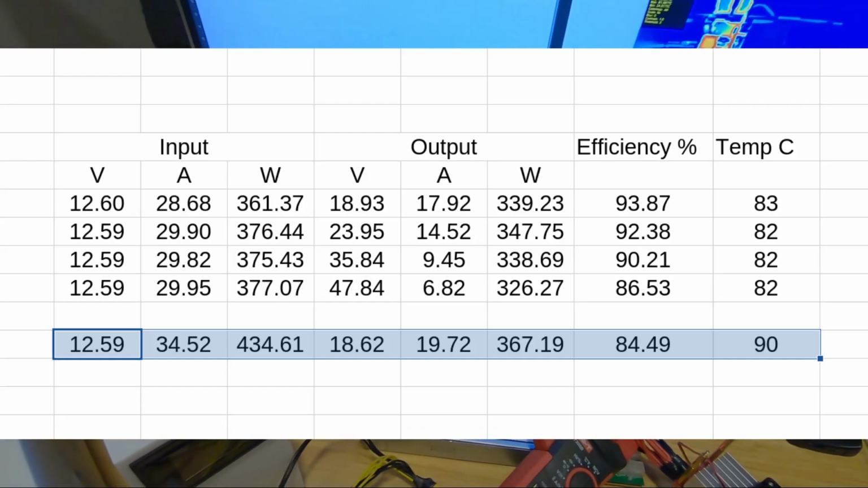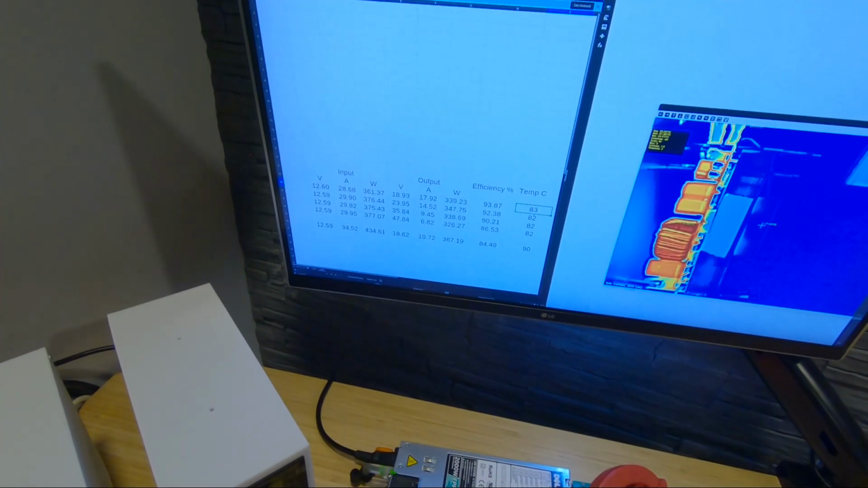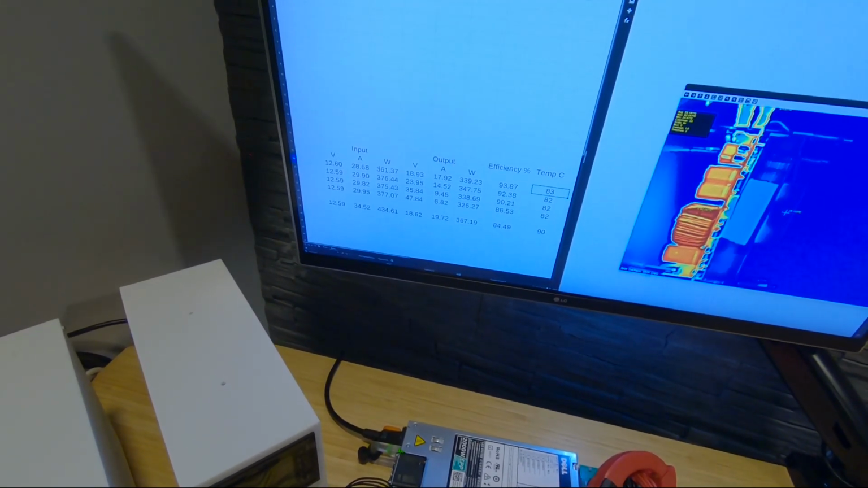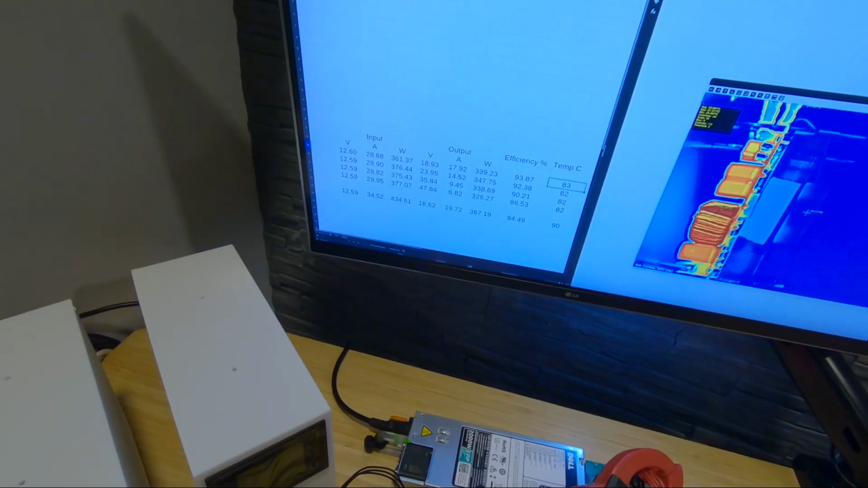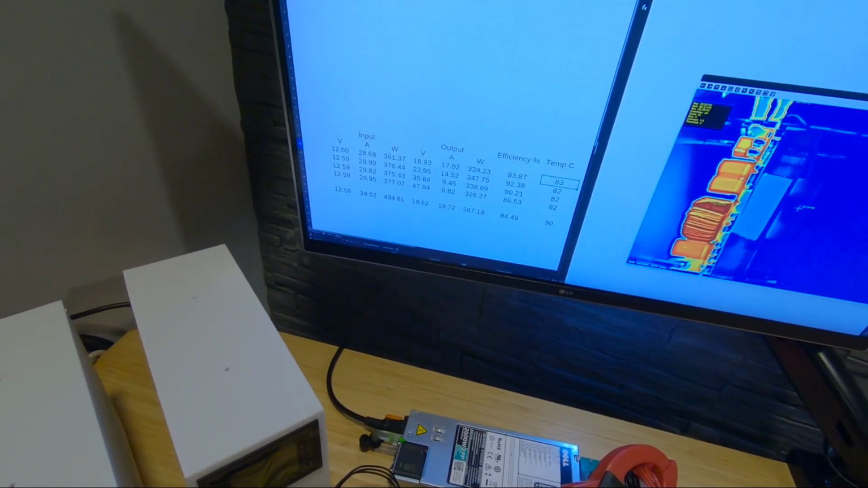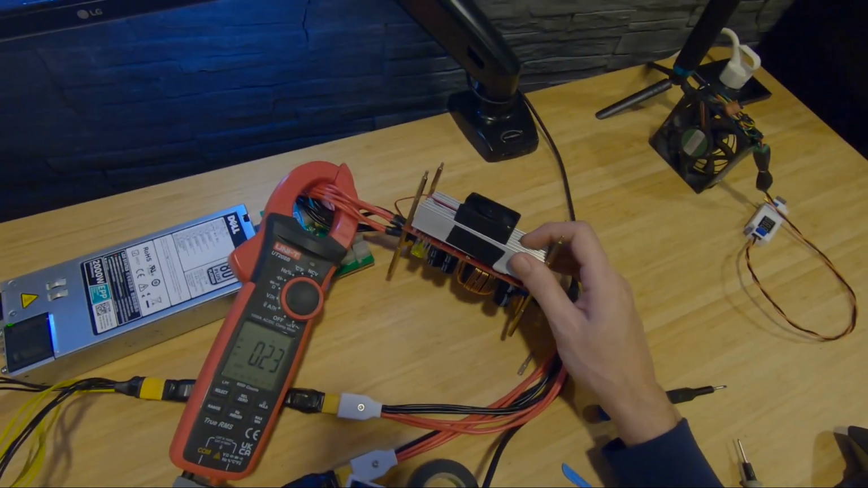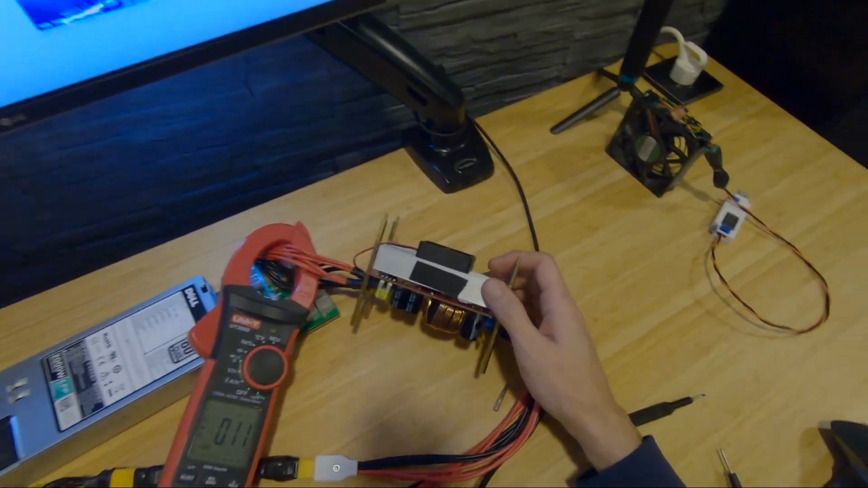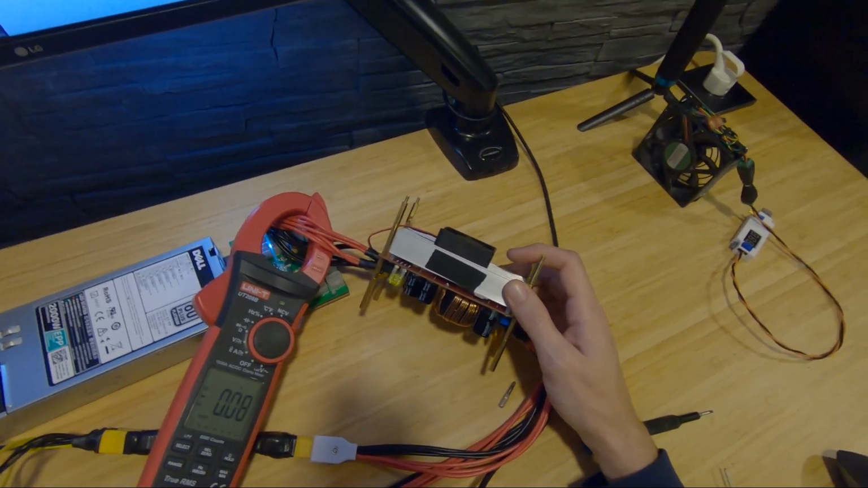I like my temperatures to be below 80 degrees Celsius, so I should say from 12 volt input the maximum should be like 300 watts. That's like 25 something amps, 25, 26, and the efficiency at that point is very good. So the cooling is fine. It's normal. So the heatsink was at 50 degrees Celsius, but everything else heats up.